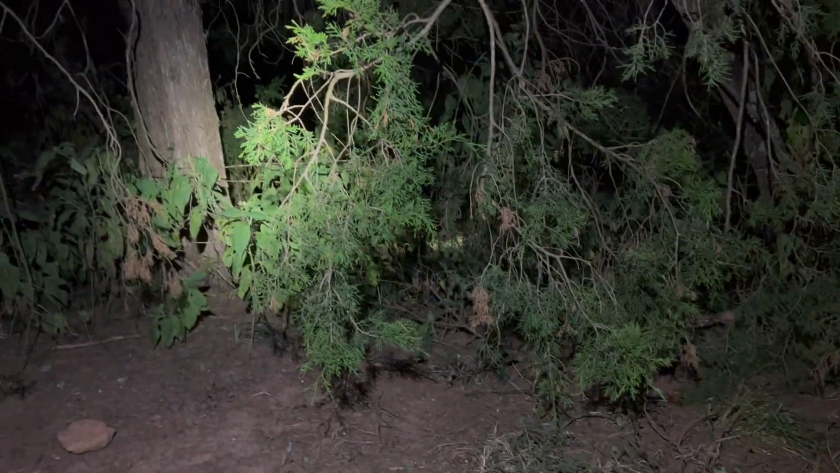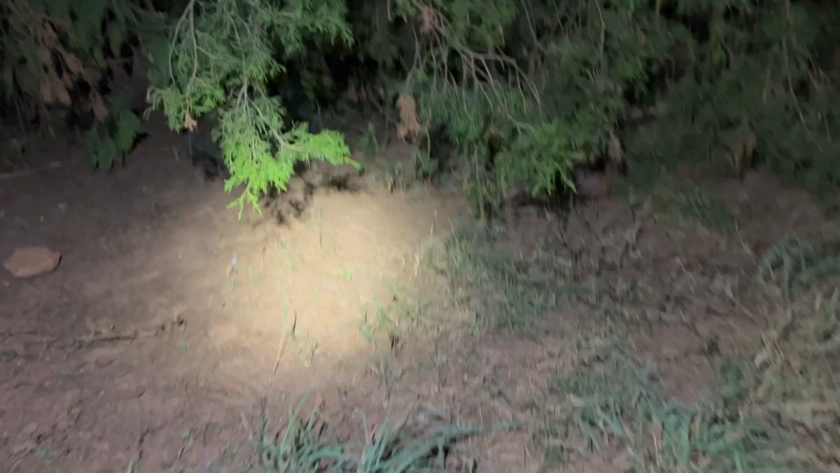You have blood there? Do I need to cross, I guess? Alright. So we're just trying to get across to see if we can find this coyote.